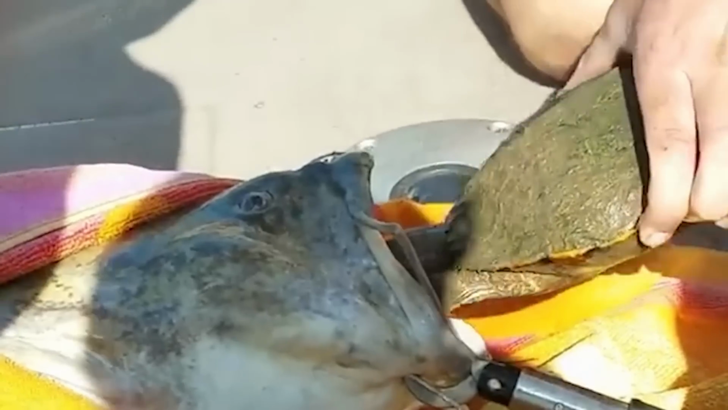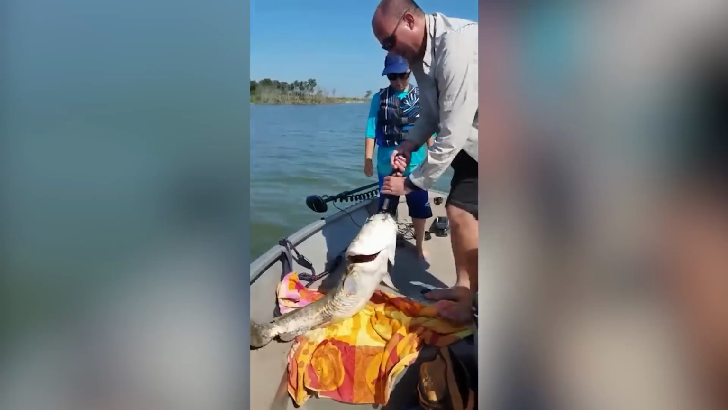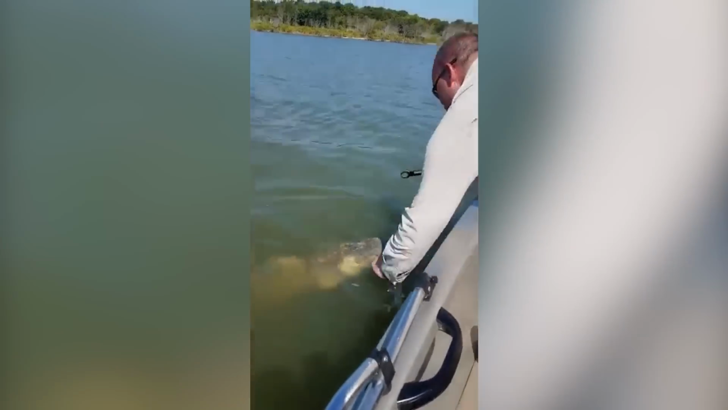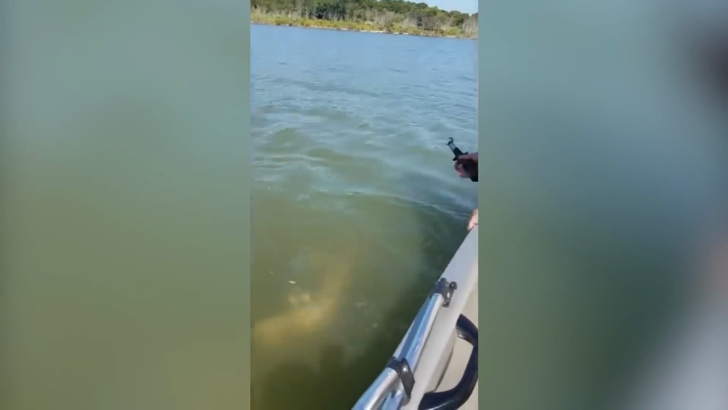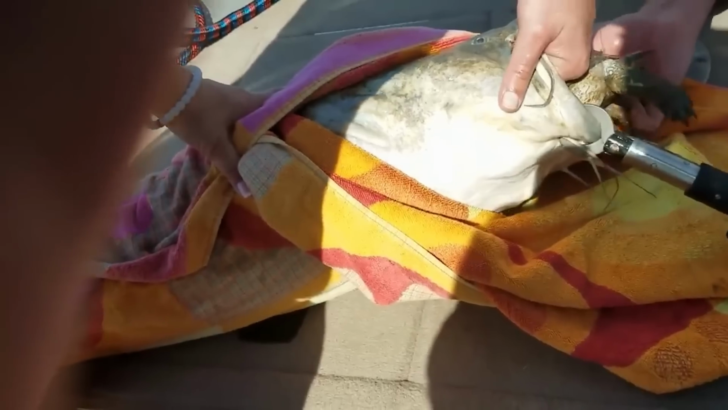Okay. After a while, the guy manages to get the turtle out, which looks completely filthy from being inside that fish for so long. The people on board decided it's best to release the catfish after such an experience. Thankfully, in the end, both the turtle and the catfish got out well of that sticky situation.